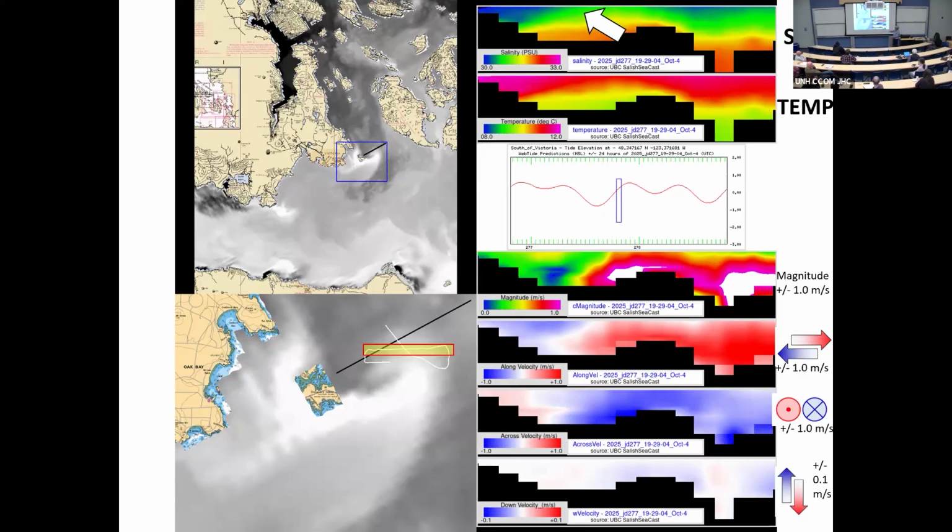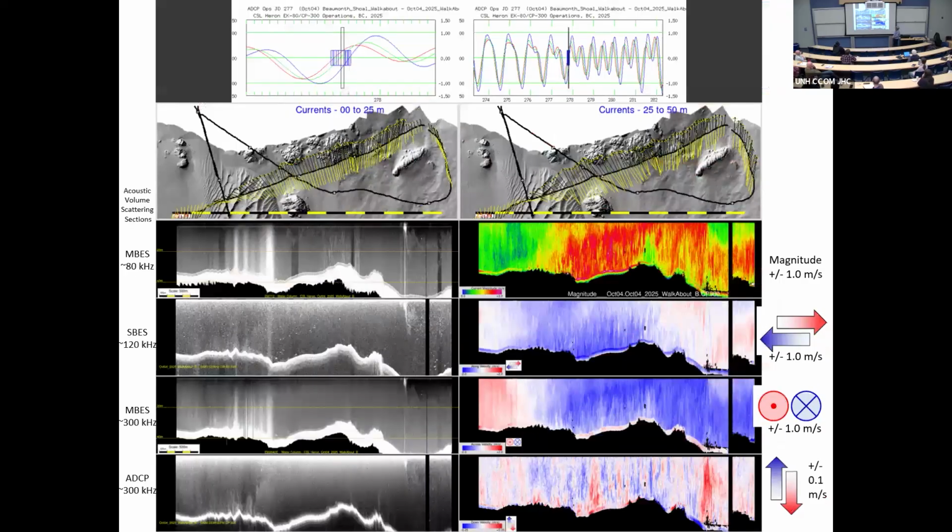But what about the actual acquisitions? We go through that line there. So you can see we're coming across. It's a front here that's part of the Fraser River plume there. You can see it speeds up. These are the surface velocities. And there's a boundary right on the top of the bank here. And again, you see very clearly, this is the noisiest I've ever seen it